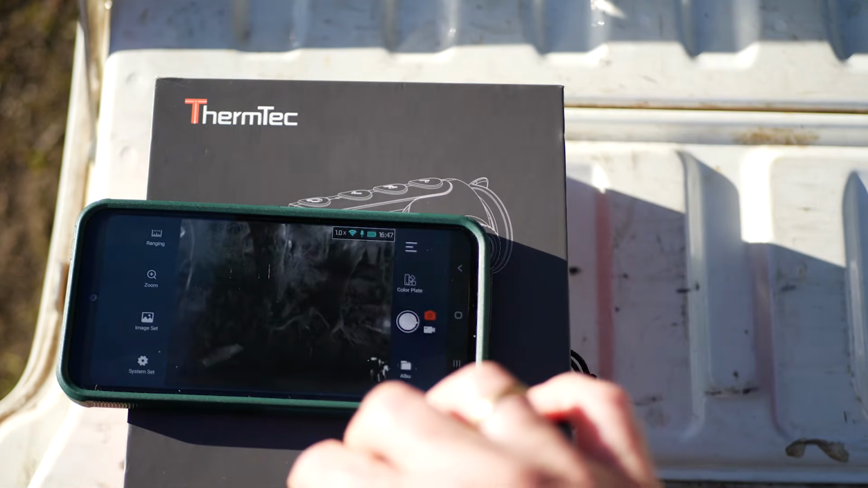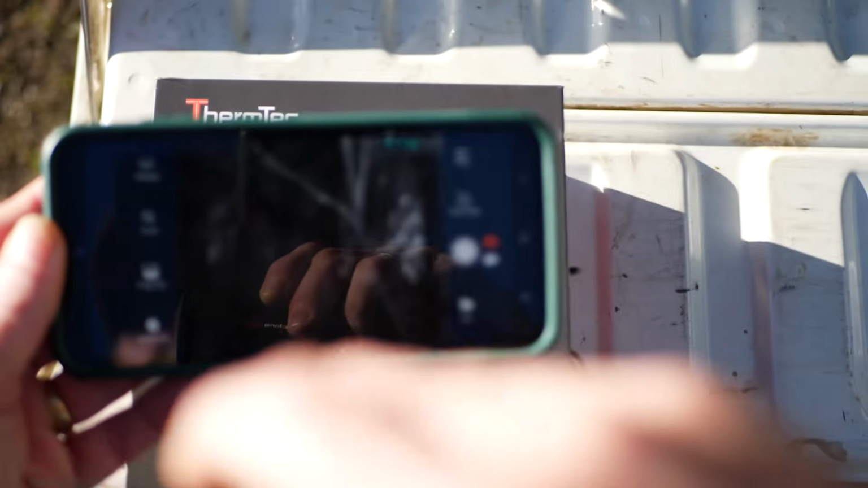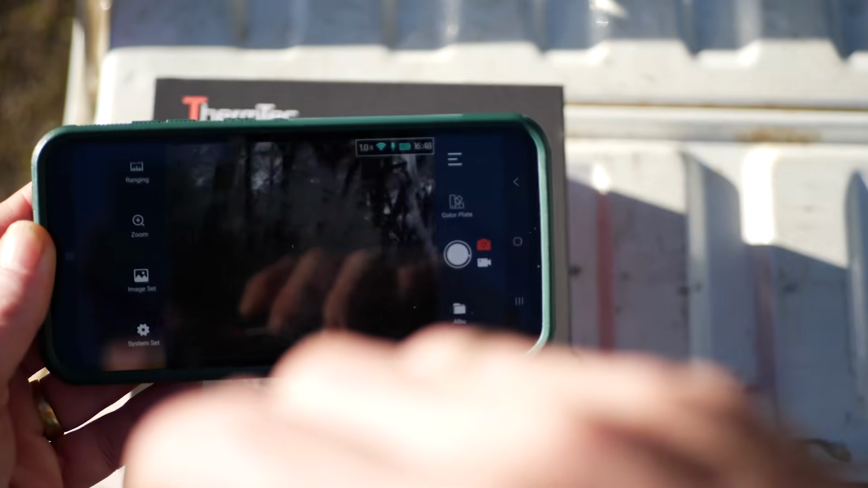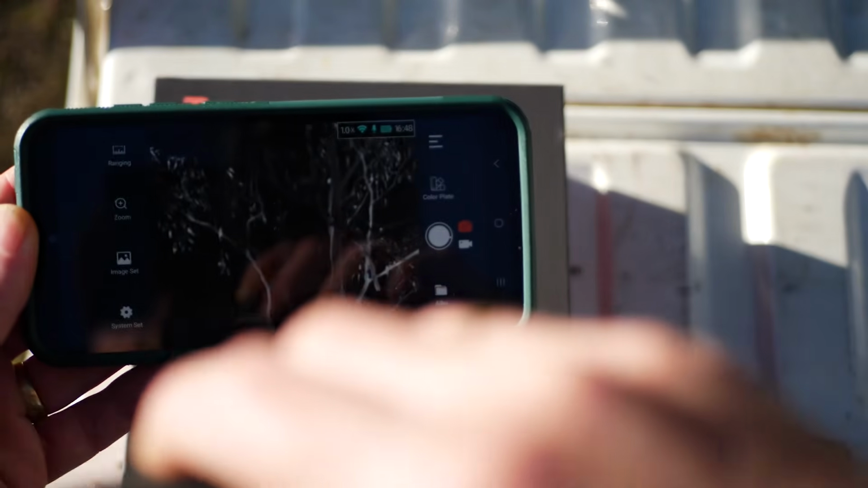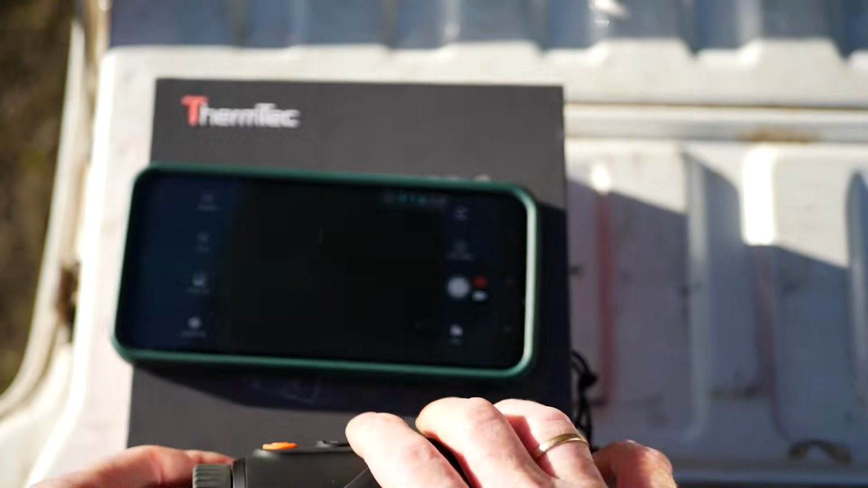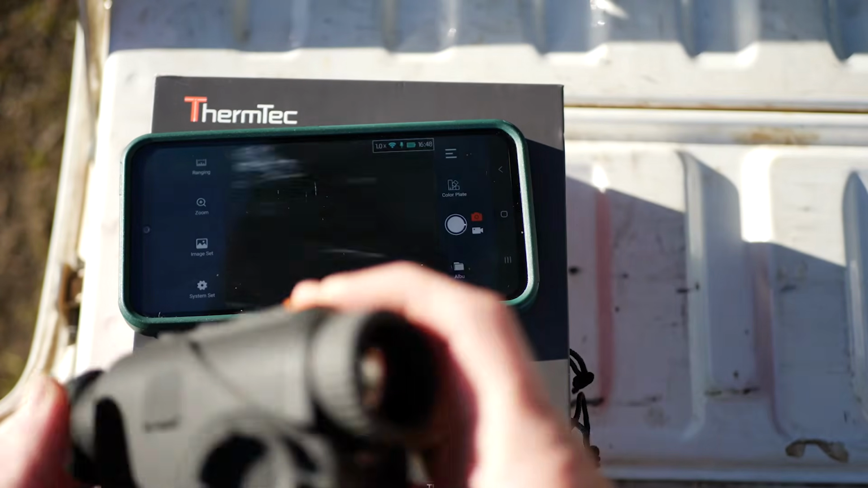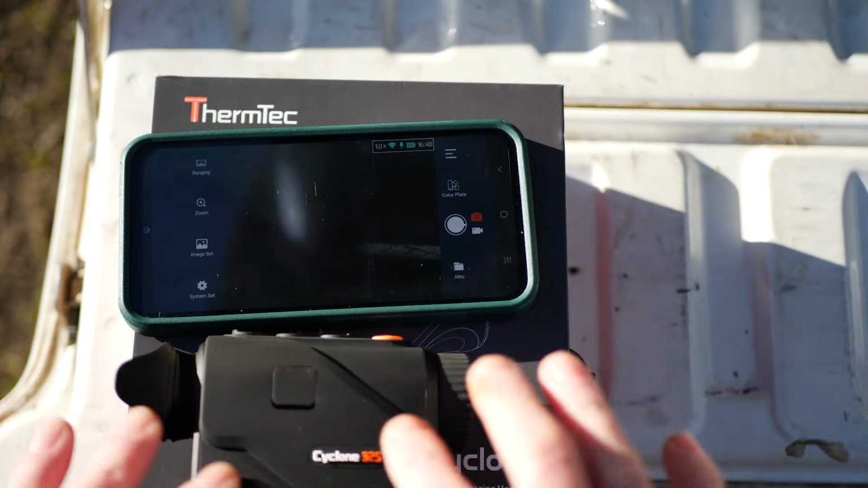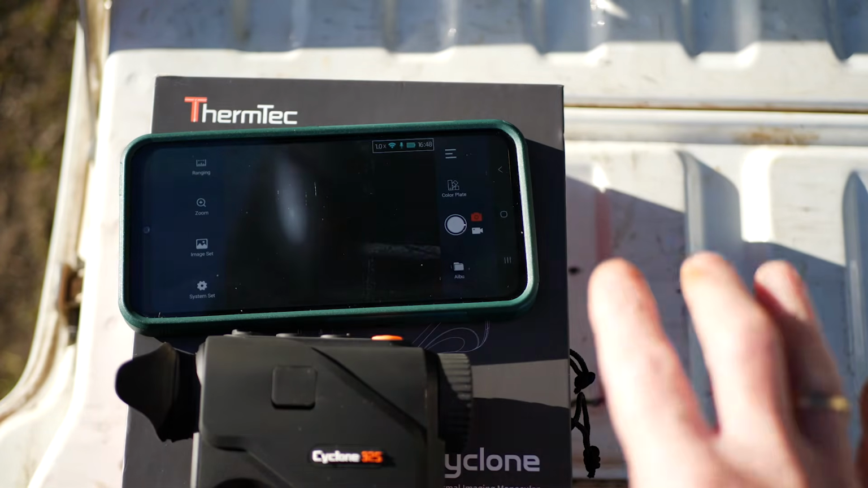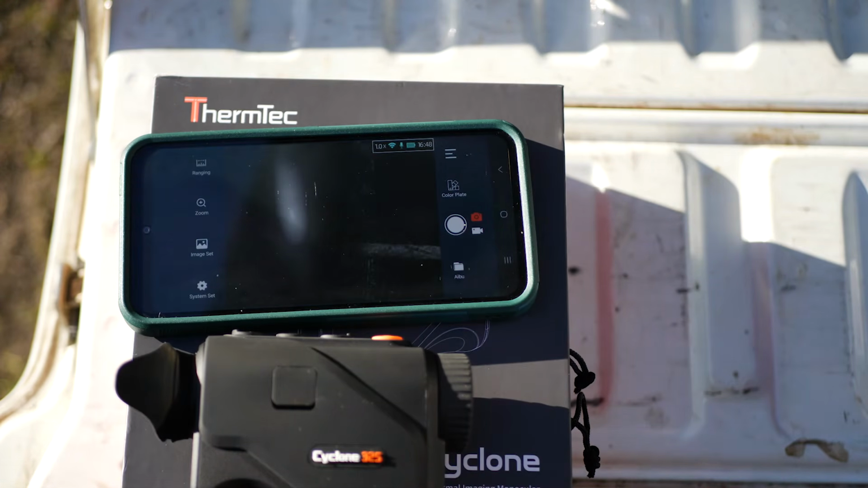So just to show you that, hoping you can see that on there. I'll bring it in close. I just want to show you the latency. So it's like move, move, move, move. There's not much latency there, so it is actually more than capable of being used as a wireless remote mounted. It does have the USB-C port, so if you're worried about battery life, you can hardwire it for the USB-C to keep the battery life going. But as far as latency, it's very minimal, and I found no dramas with it to use it as a remote mounted with no hardwiring.